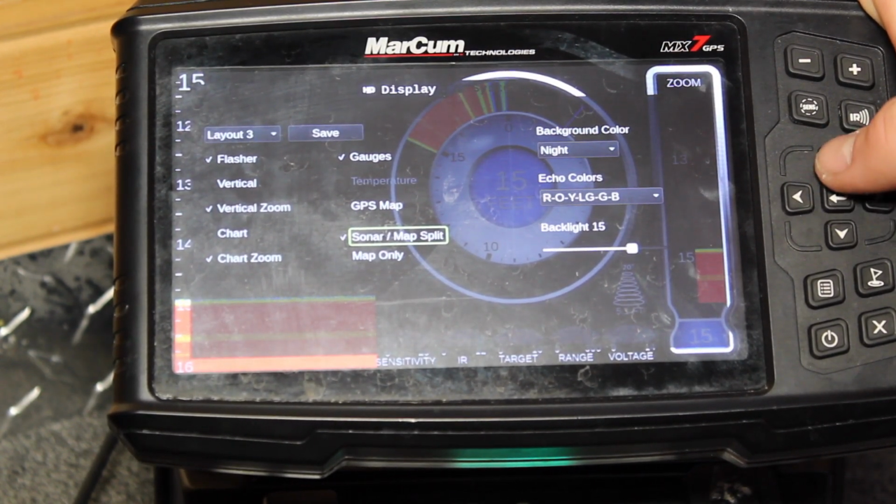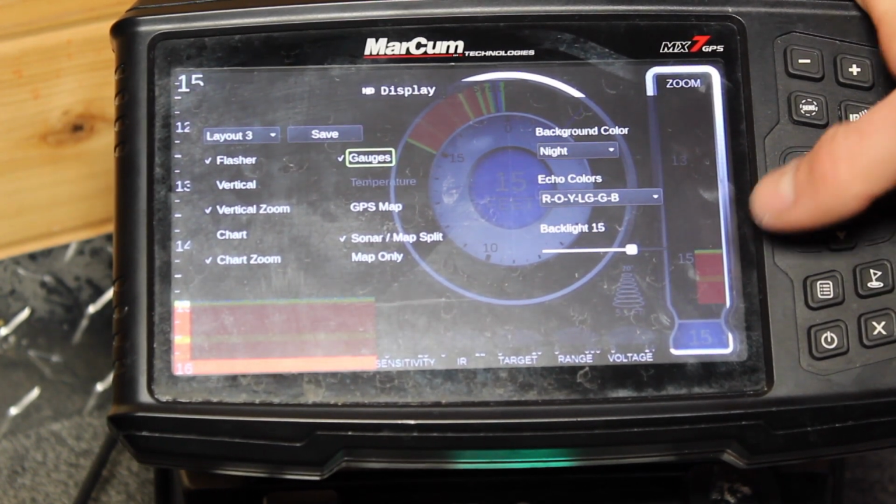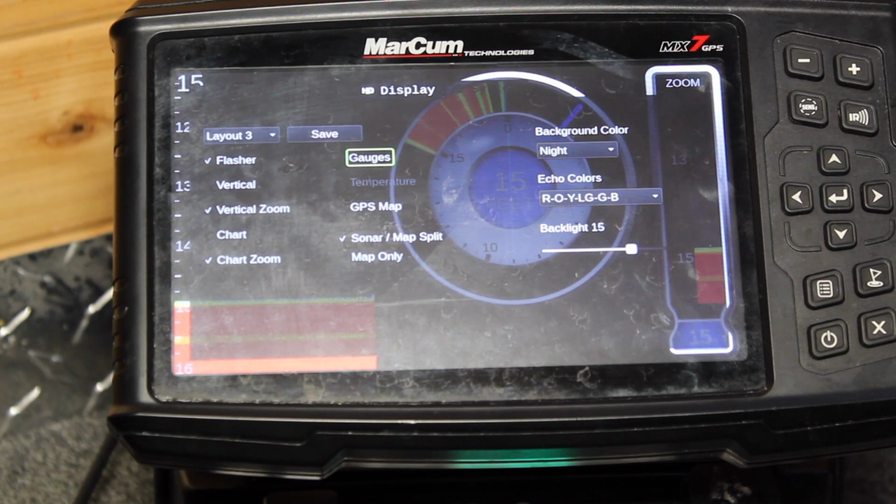Sonar map split, you can do that if you enable your GPS map. And then there's gauges. That basically, you get on the bottom of your screen here, sensitivity, IR, target, range, and voltage. I'm going to shut that off.